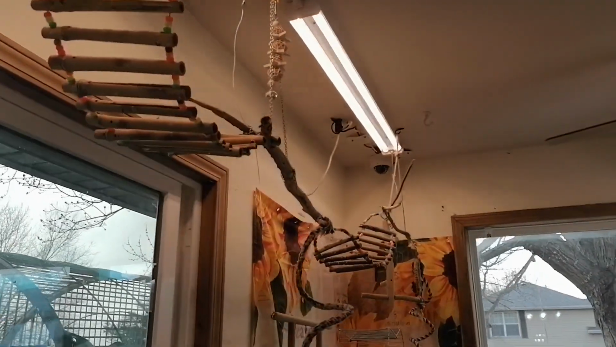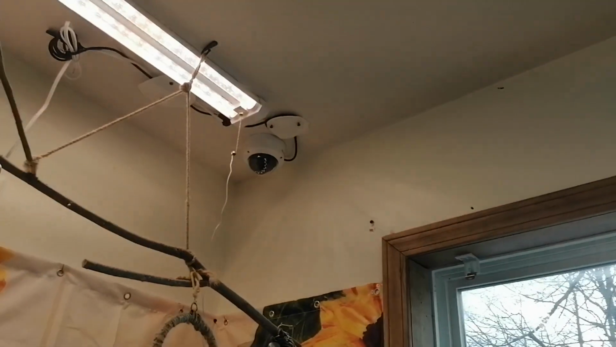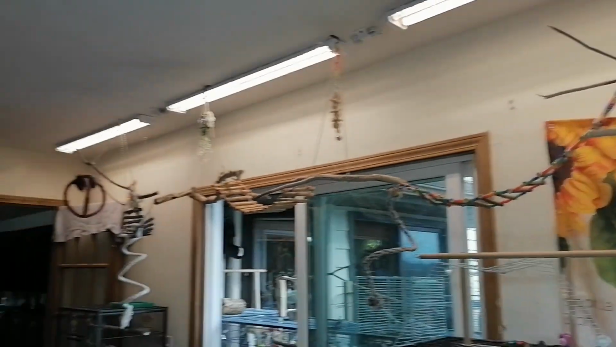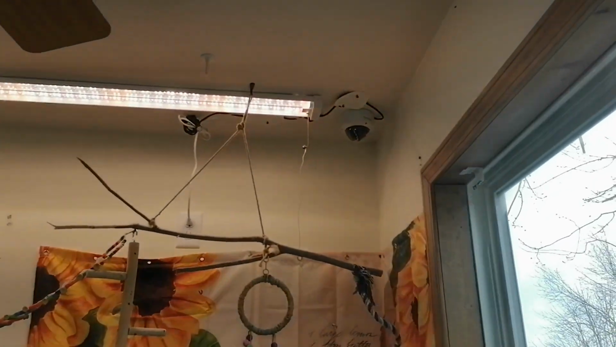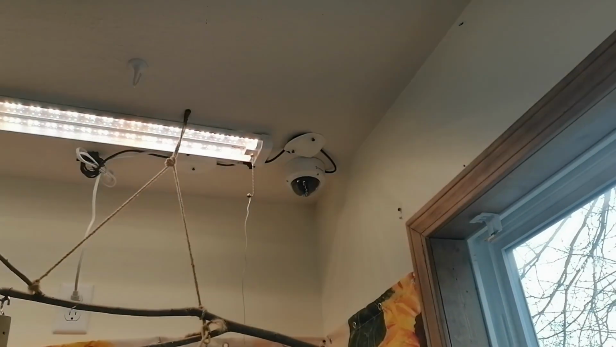So my husband got the video camera put up. It doesn't get this far corner over here, but it gets all of this. So that's nice. Now we just have to work out the other part of it. It's working and it's registering.